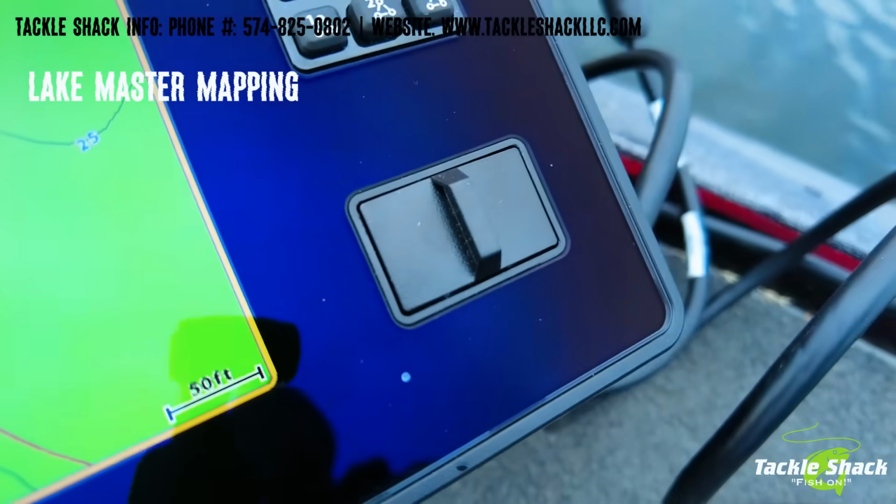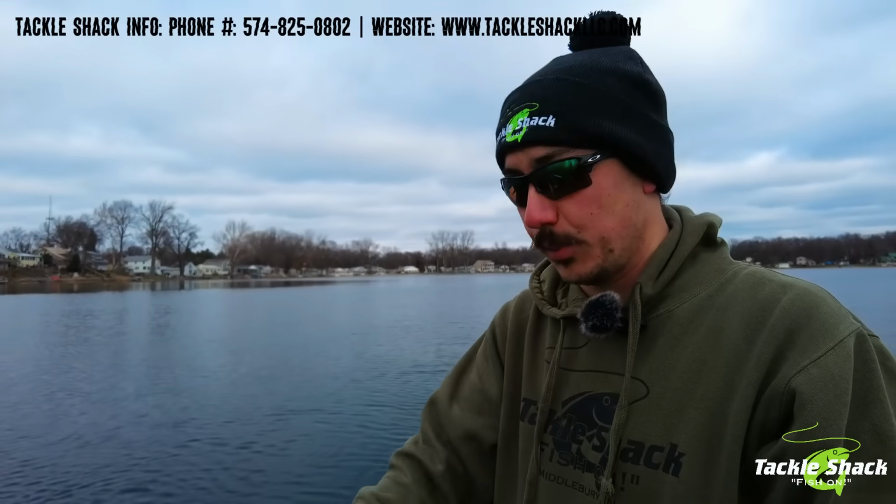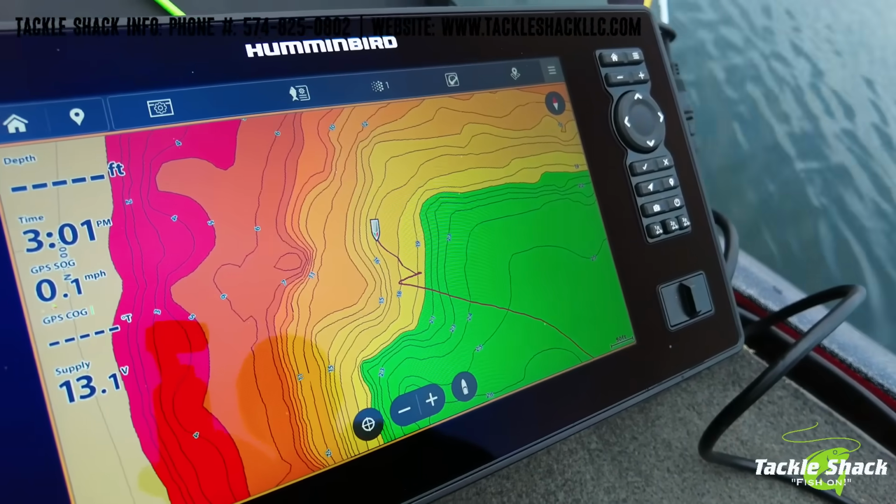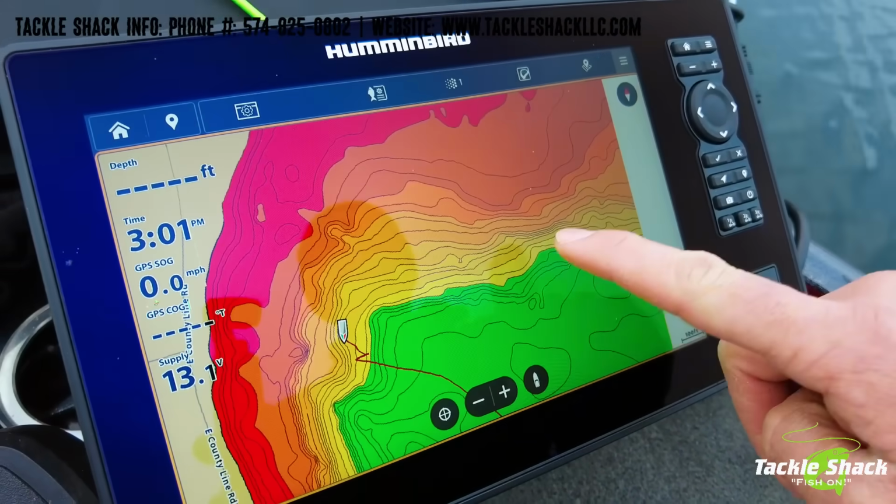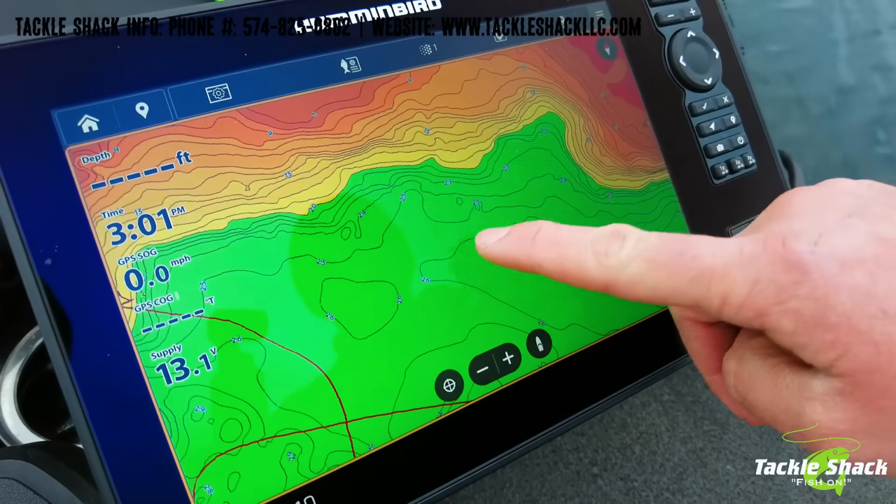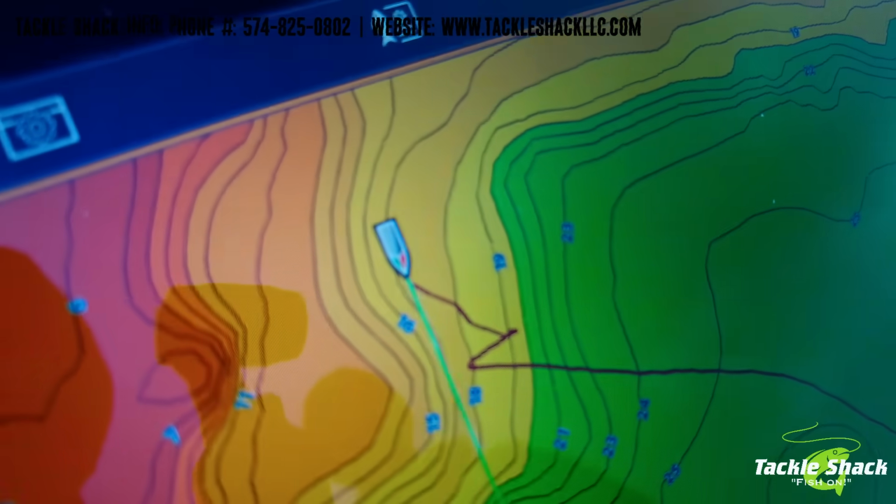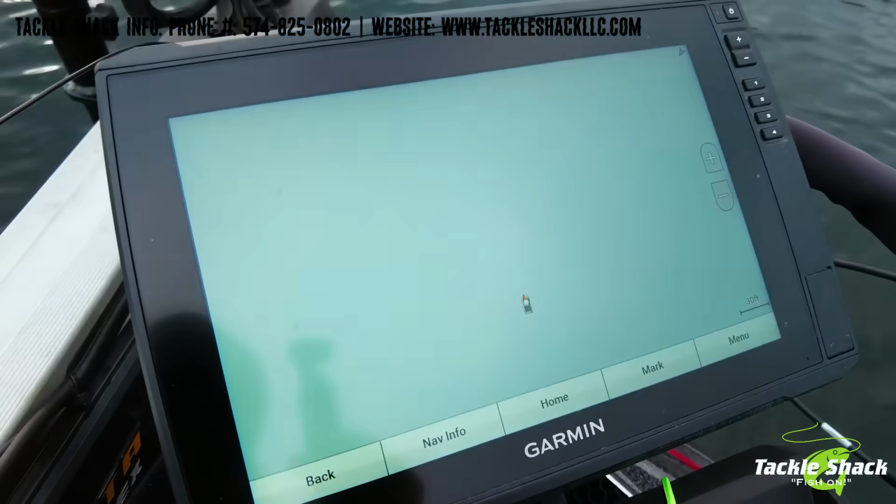So that is another one of the really cool features of this new Explorer series, is that it comes preloaded with Lake Master mapping. And that is a massive plus, because as many of you know who have run Humminbirds, that mapping is just tough to beat. I mean, it's high def for whatever lake you want to go to. The vast majority of your local small lakes all the way up to big bodies of water are going to be covered on this mapping. So we're sitting right here on kind of a hump that comes out. Hopefully there's a few fish hanging around trying to survive this nasty winter we got going.